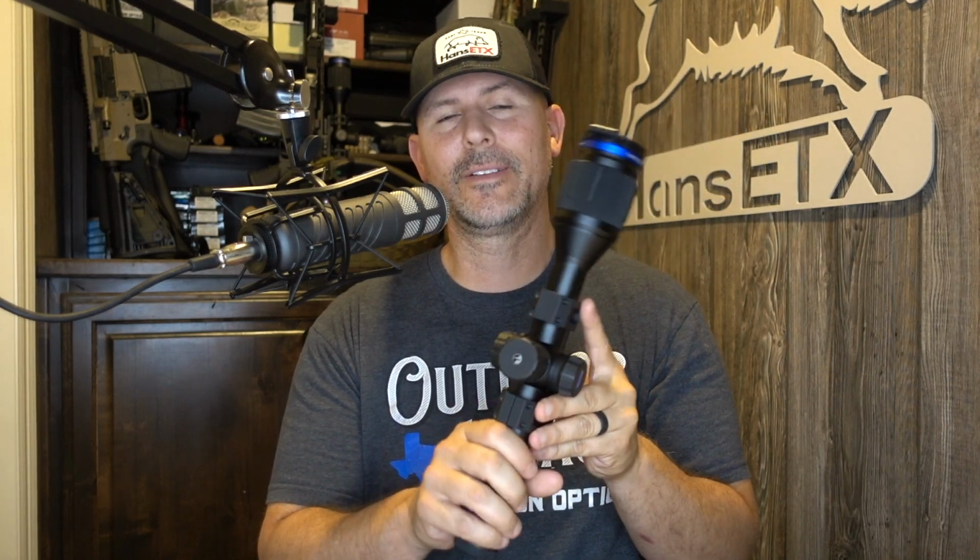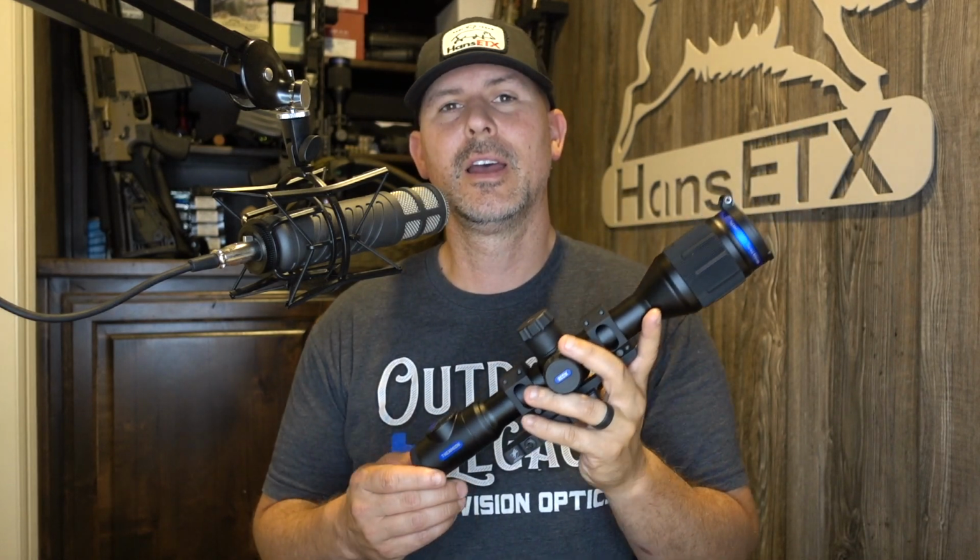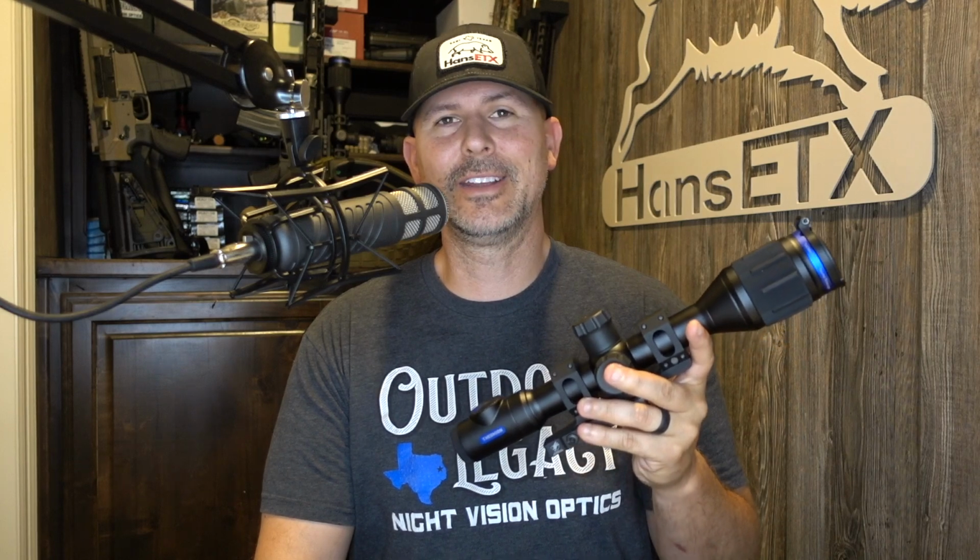And the picture on it's very good. It does have the new sensor on it, the new sensor that everybody's been talking about, the new Pulsar sensor. It does have that in it, and the picture on it is very good. If you have a Pulsar Trail XQ38, which is a great scope, I had one and loved it before we switched over to the Thermions.